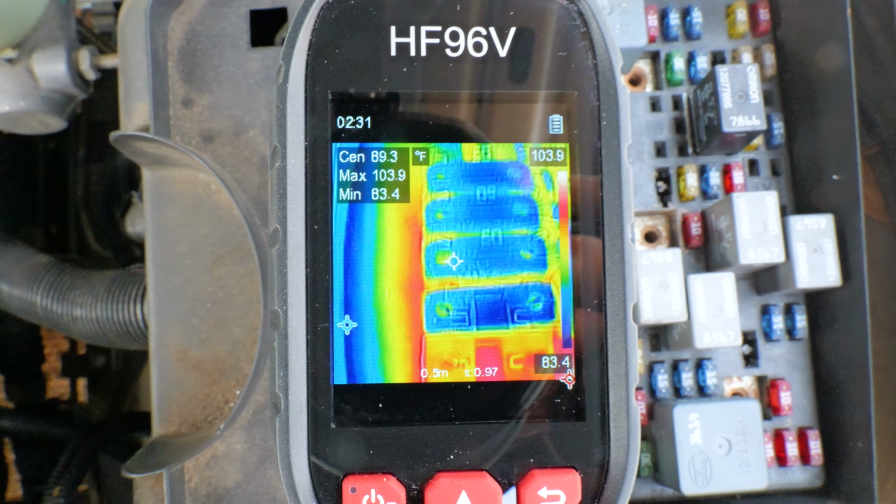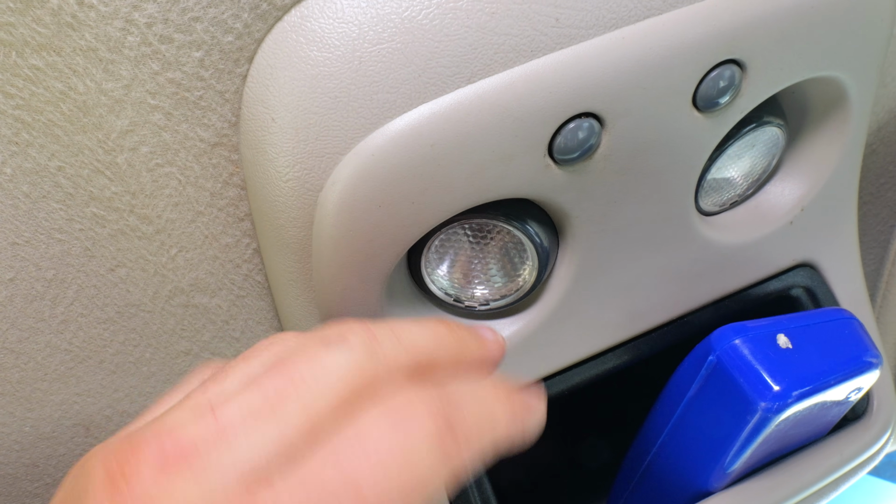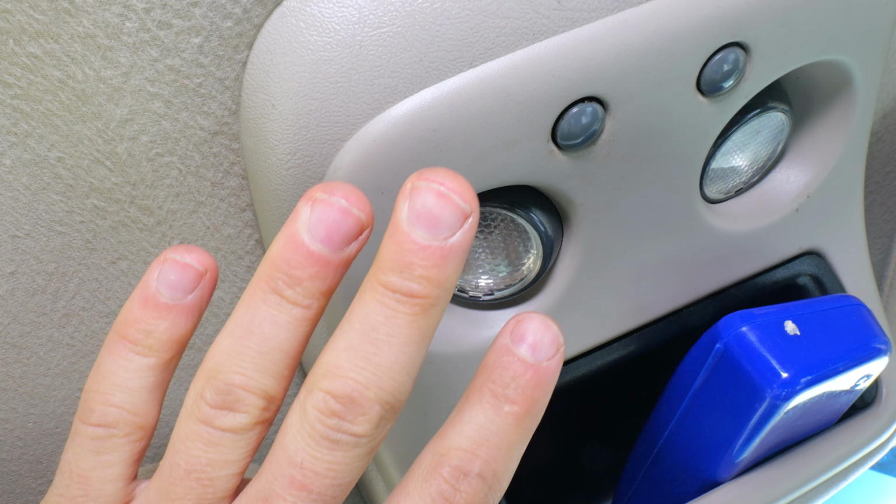So that's it, that's the tip. Thermal camera, get in there, point it at the fuses, point it at wires, light bulbs, the computer, anything, to try to figure out what's heating up, what's got current flowing through it, so that you can get in there and address that one component, try to get it to stop draining the battery overnight.